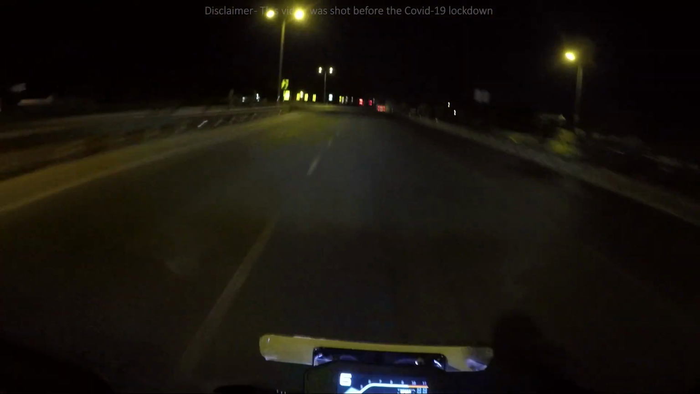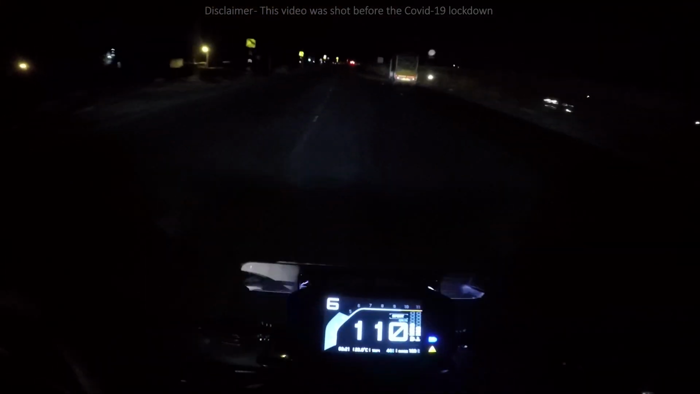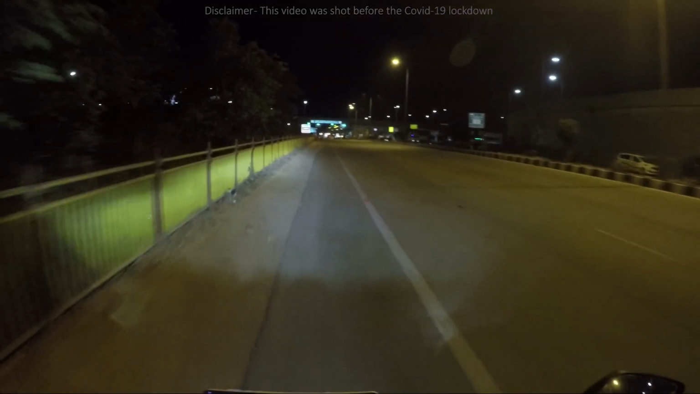When I came here last time, way back, I think 6 months back or something, roads were awesome. Why they have destroyed these roads, I don't know. Because of heavy trucks. Let me take the U-turn.